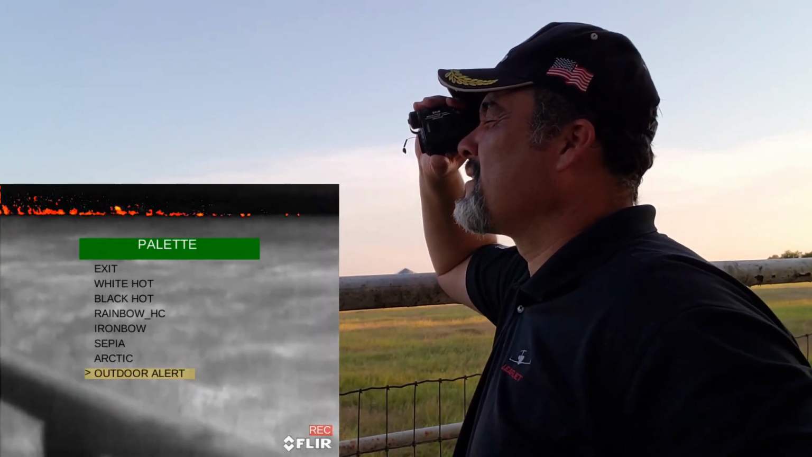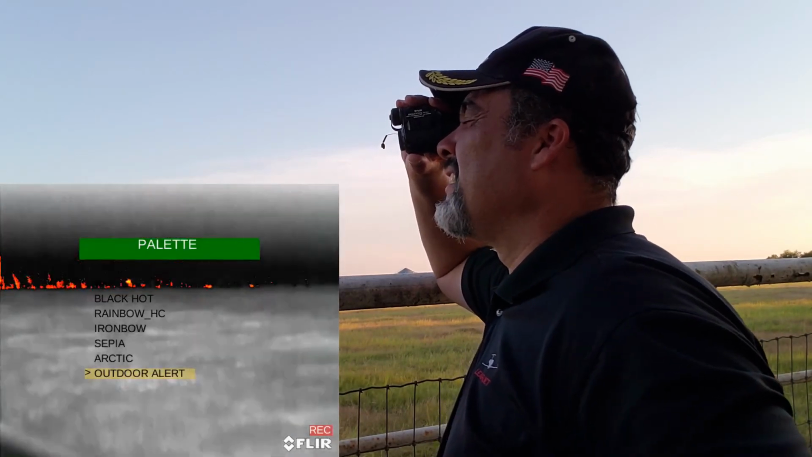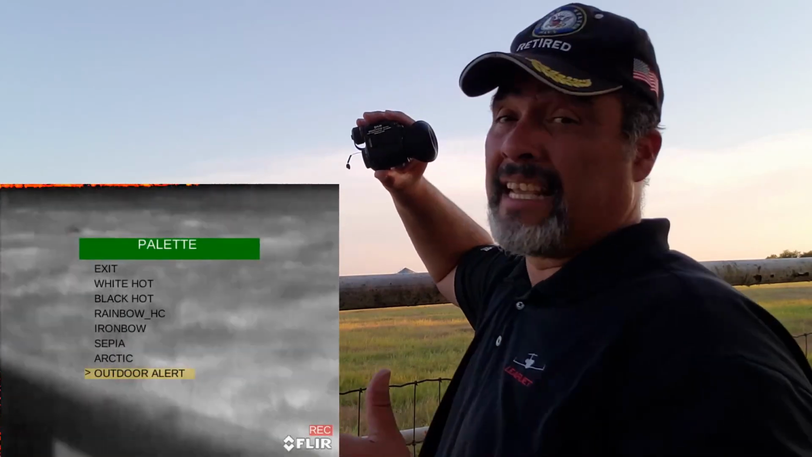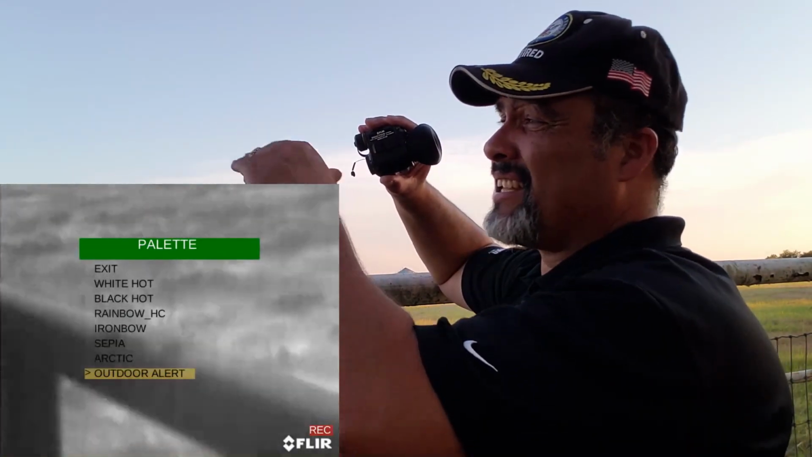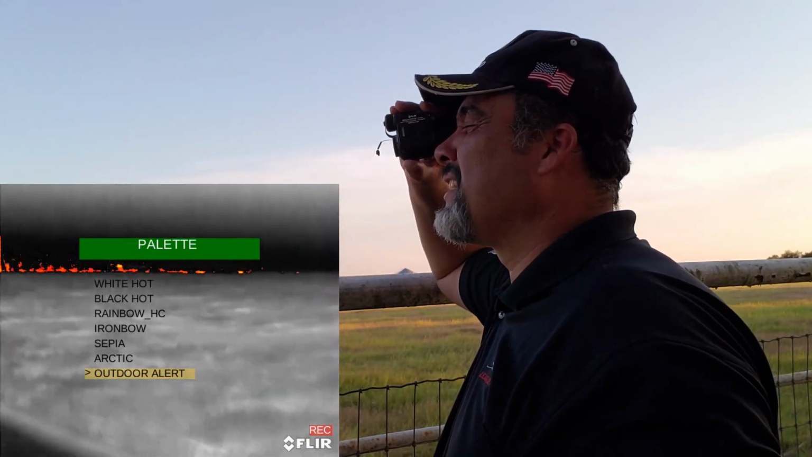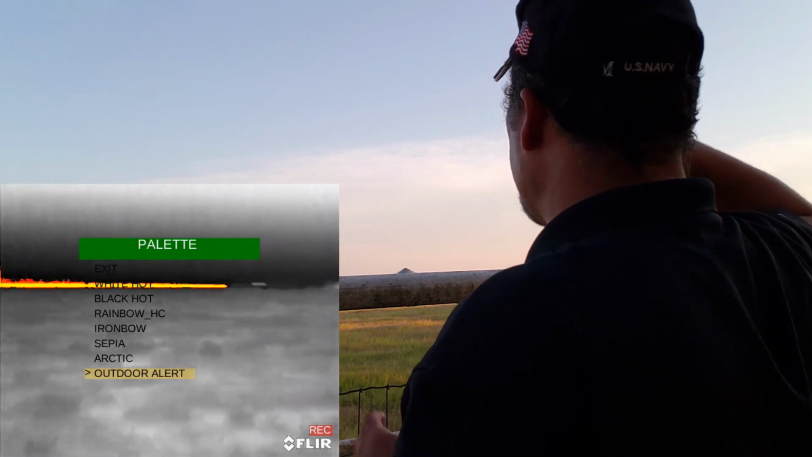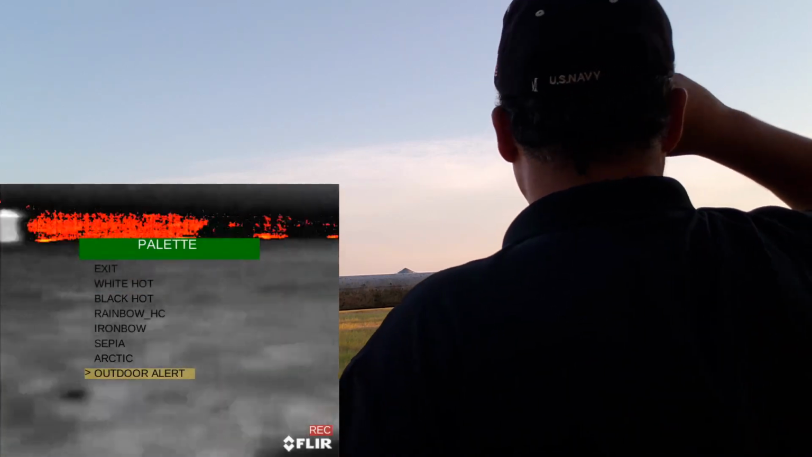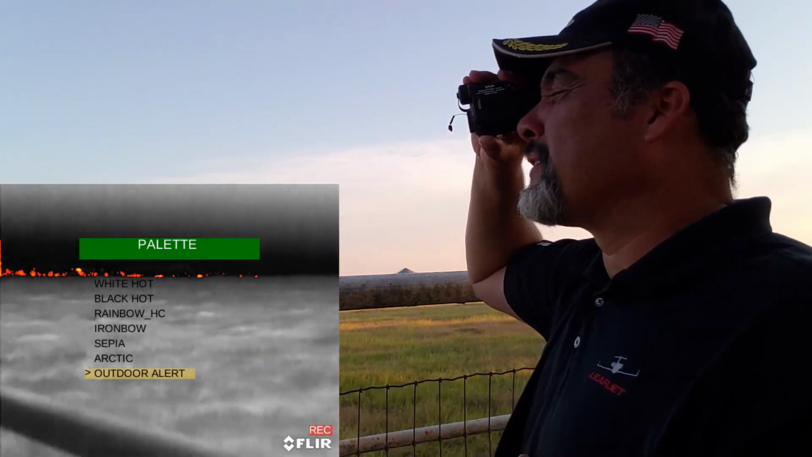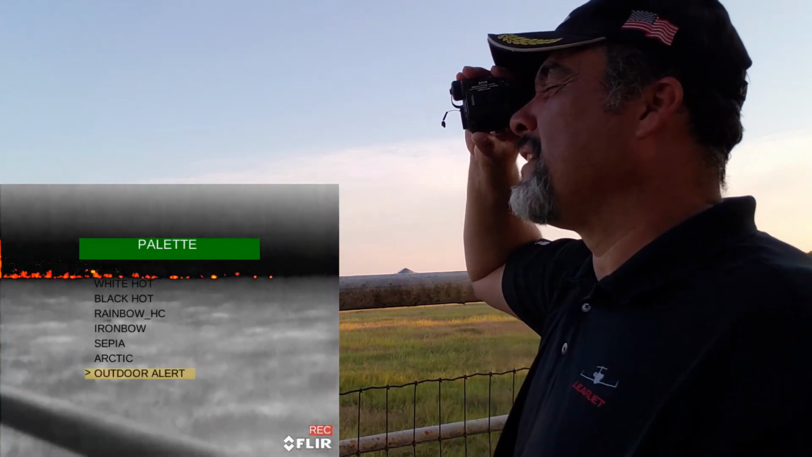But if you'll notice, those orange spots, those are your cows. Unfortunately, it's warm outside right now, and it's daylight that I'm doing this, so you see a lot of the heat signature from the trees back there. But you'll notice those orange spots. Normally, as you can see right here, it's all yellow on those hay bales. You can see different heat signatures way out there. But those cows, like I said, are over 400 yards, and I'm seeing them here.